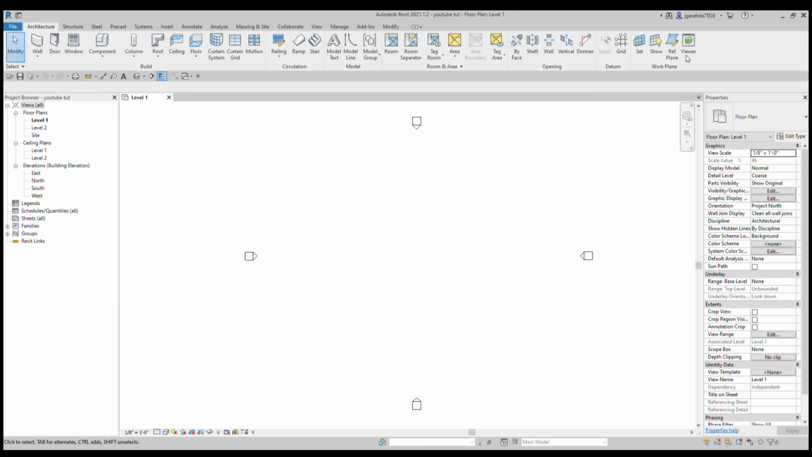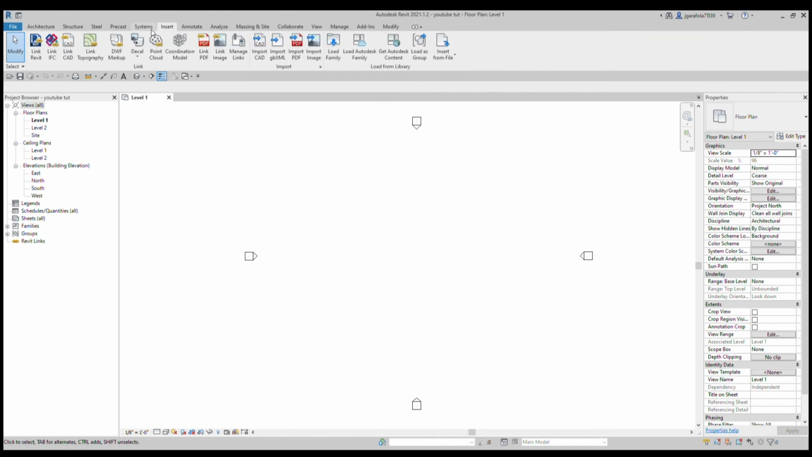Alright guys, now we're in Revit. So I'm going to go into Insert, and we're going to go to Point Cloud, and we're going to go to YouTube 1. Where is it?